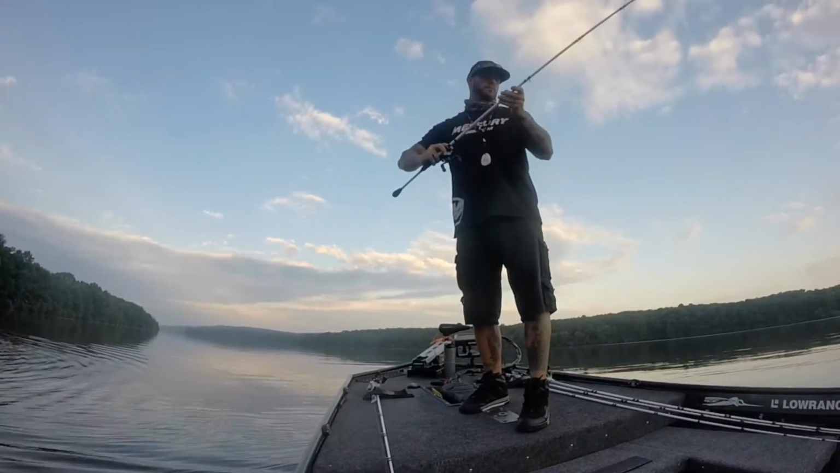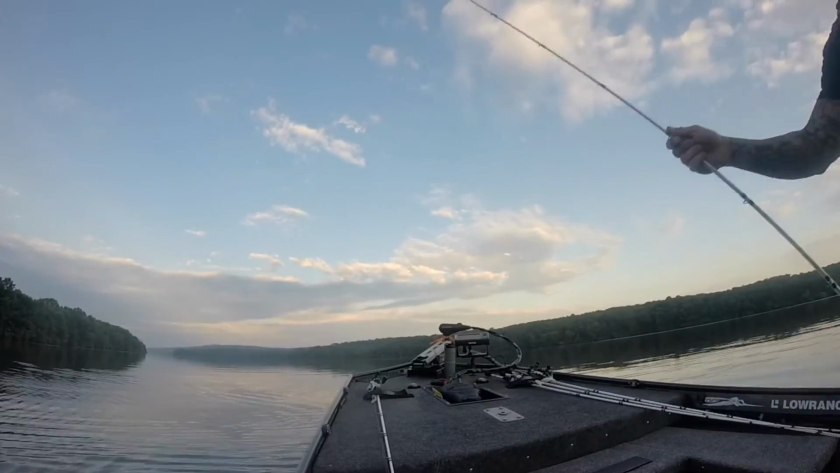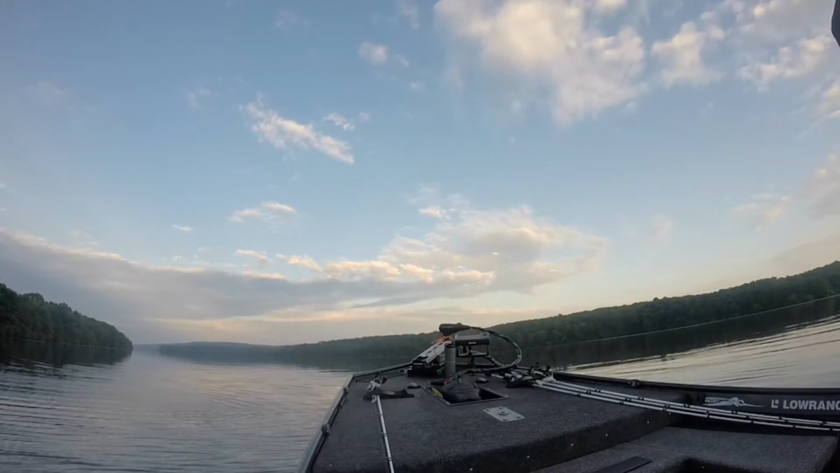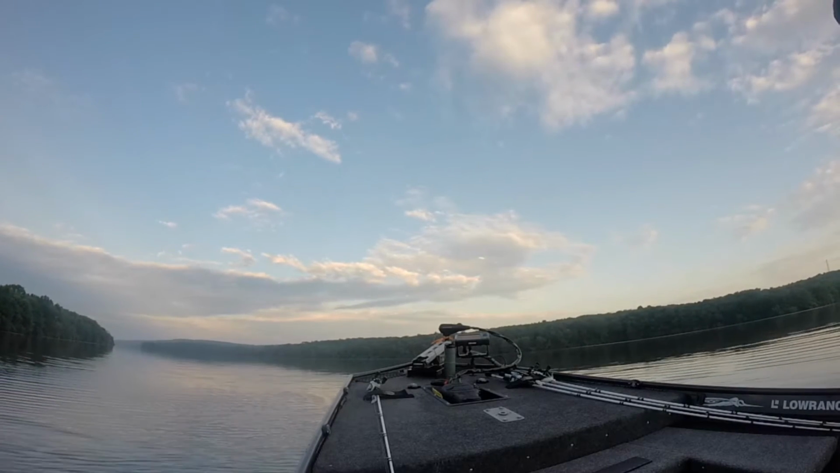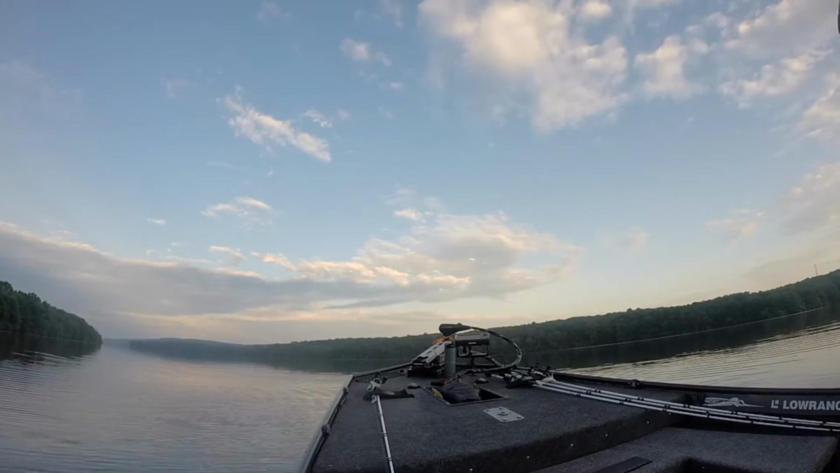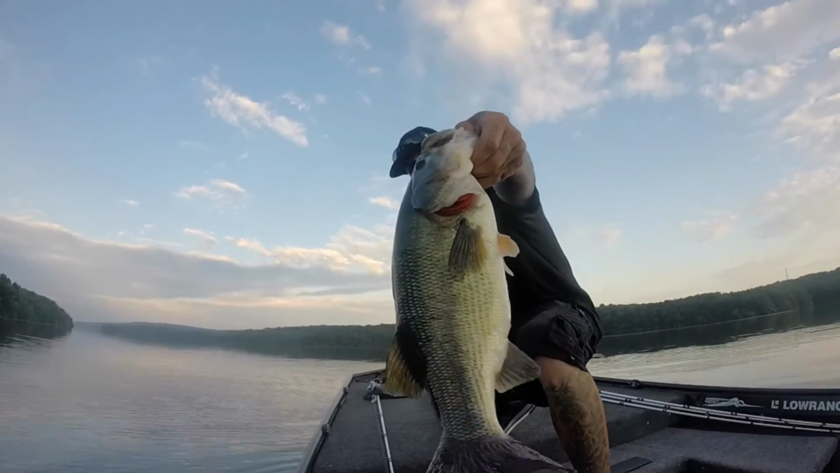That was a lot better fish. Like I said, once I moved out a little further, I keyed in on where the bigger ones were staying, so then I could just cruise around and find those same types of deals. I think the main thing about this spot right here is that main river channel. It's close. I mean, it's butted up against it. It's offshore a little bit, but it's not hard to find.